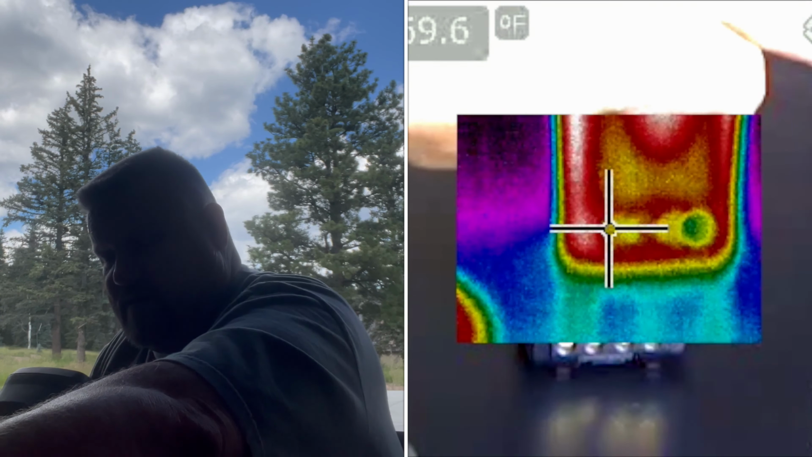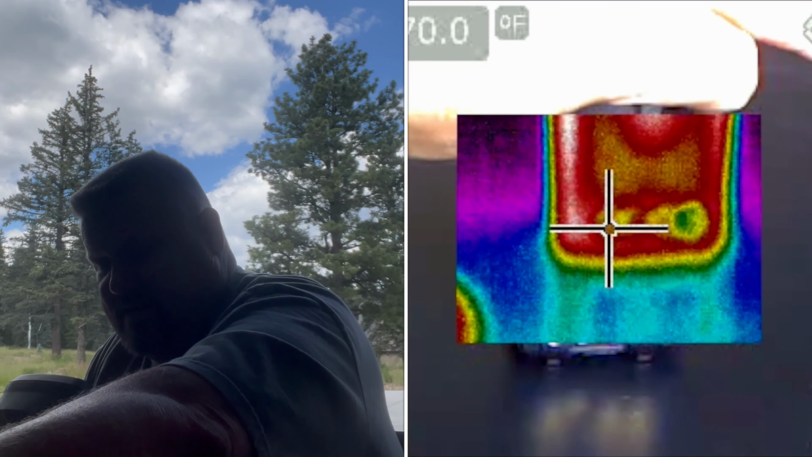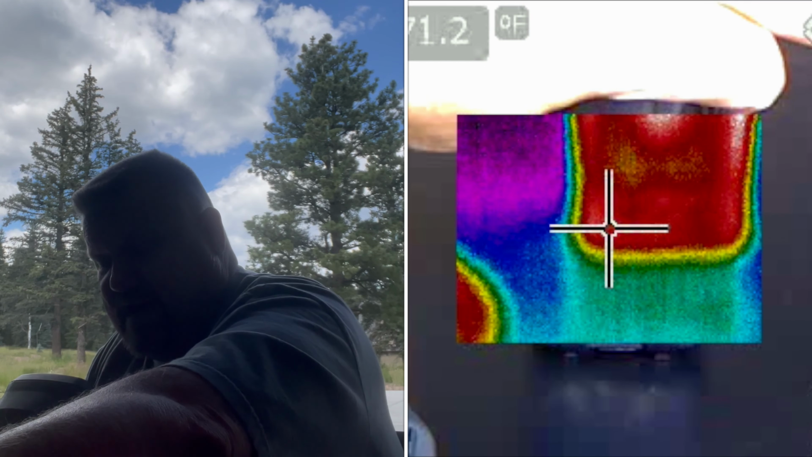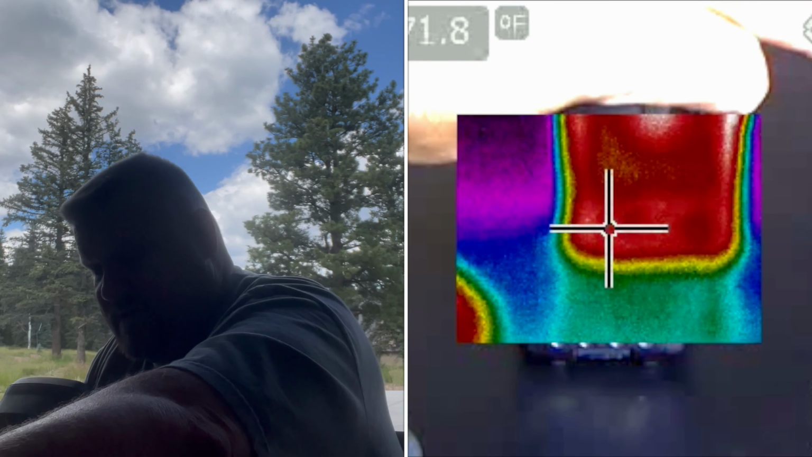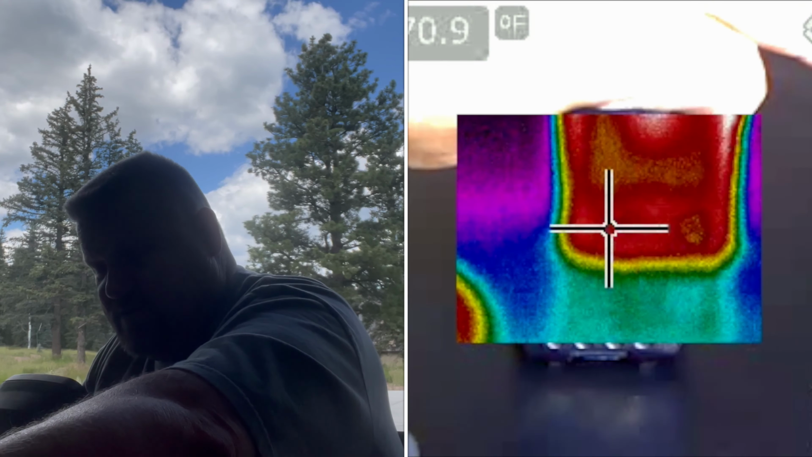And so again, it's just one of those factors with infrared and laser light. It's not very accurate. So that's almost 45 seconds of transmitting, and it's still only showing 70 degrees.